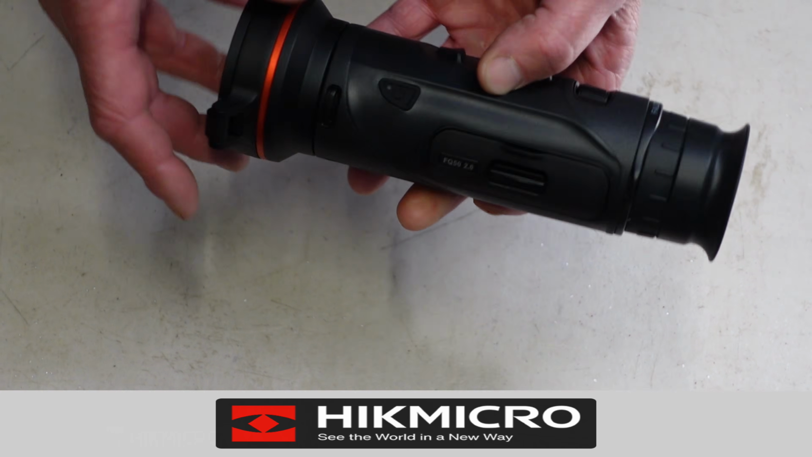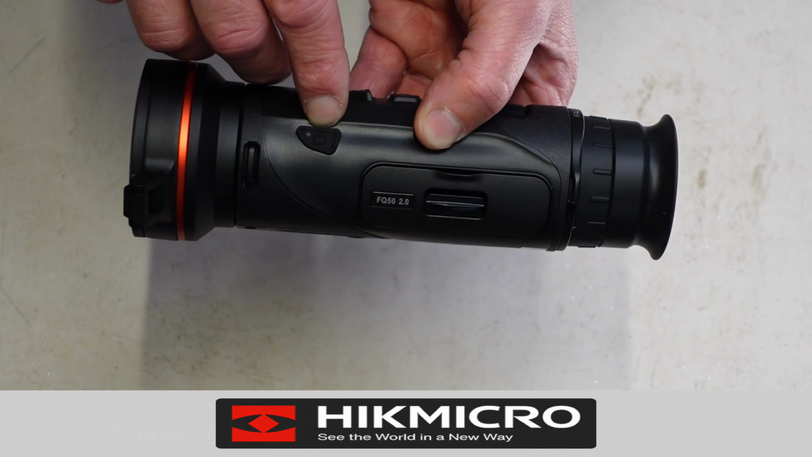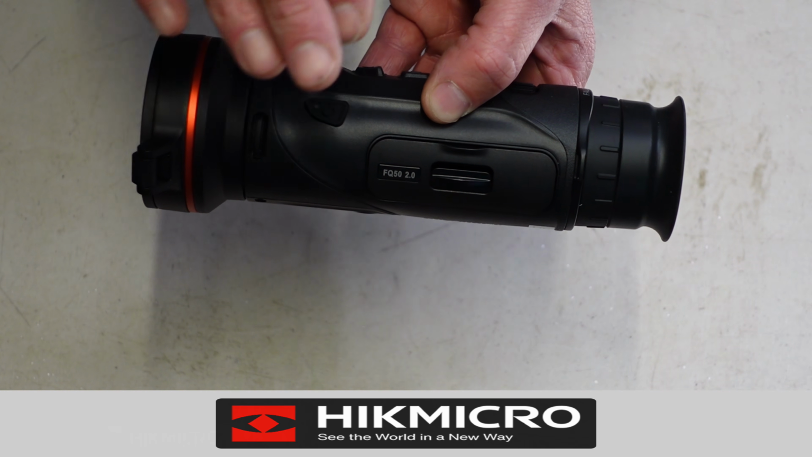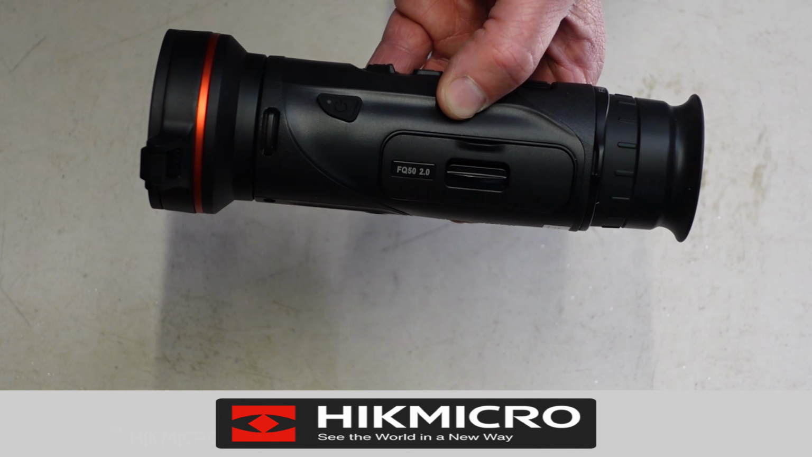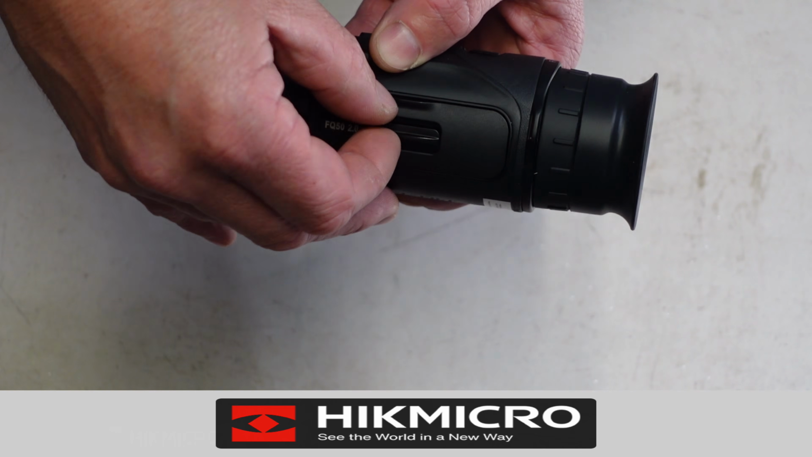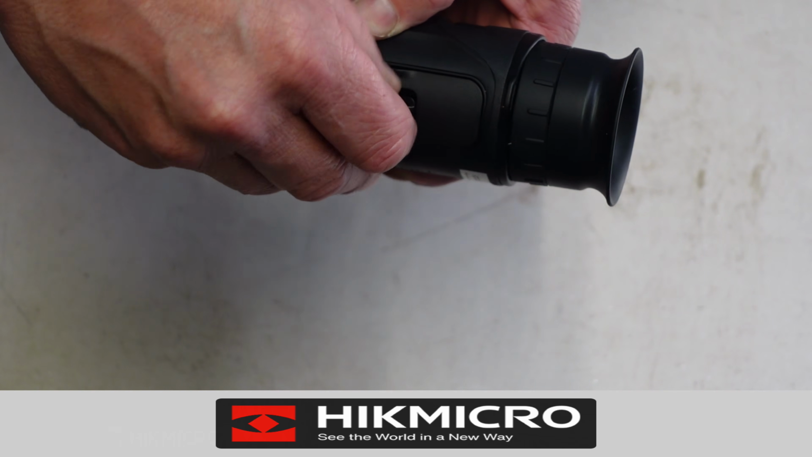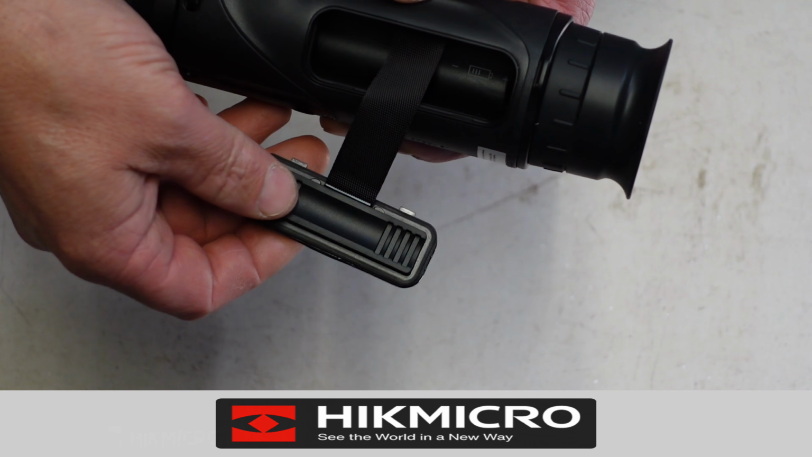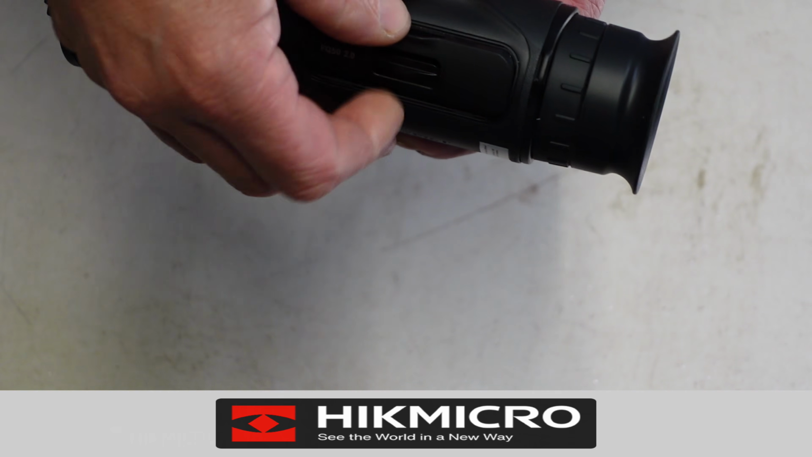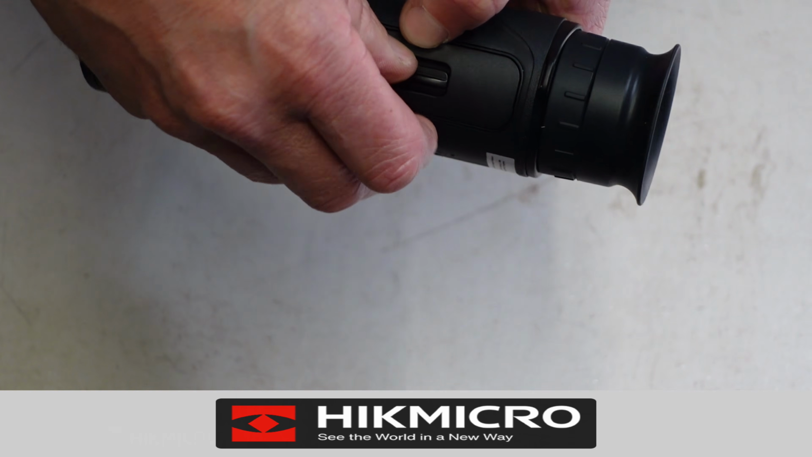The other side, you have your on-off switch. So if you press and hold that, it'll turn the scope on, and it has a boot time of about 3 seconds. Just behind the power button is your battery box. So lift the little lever up and the battery comes out. Quite easy to install and change the battery whilst you're out in the field.